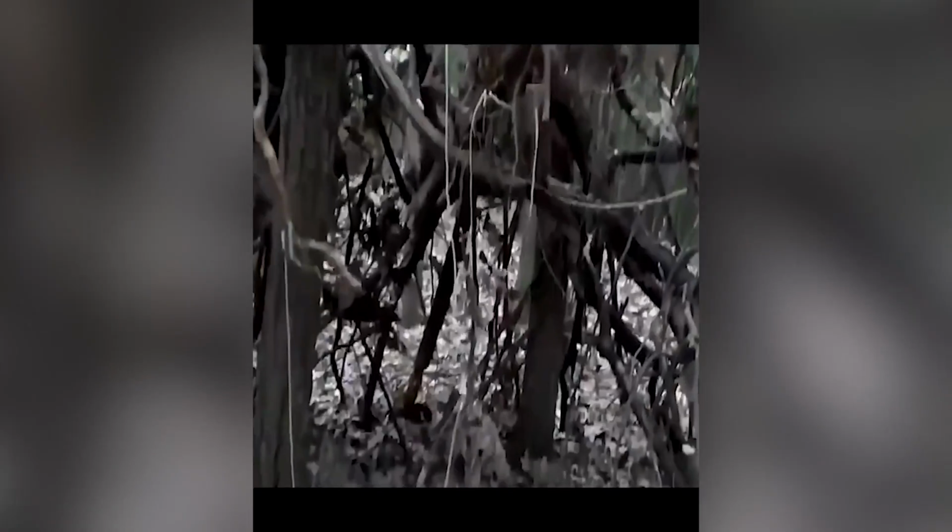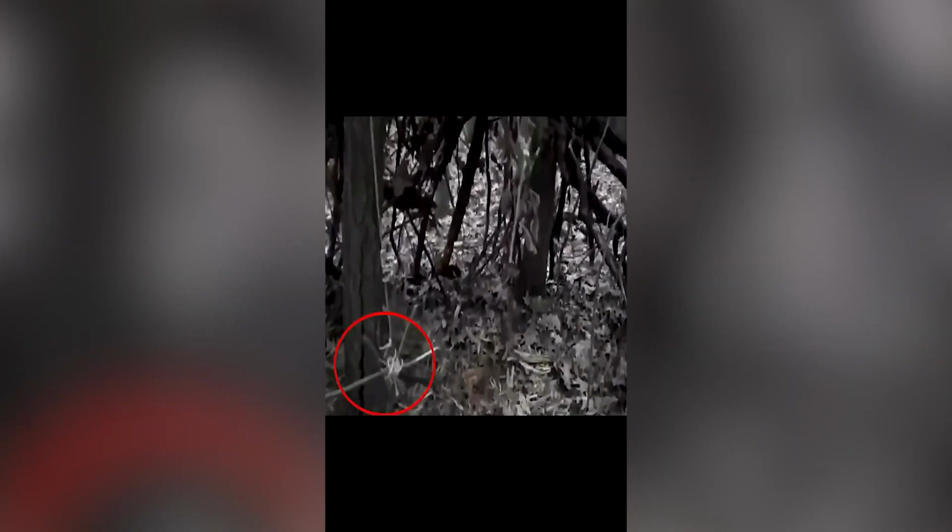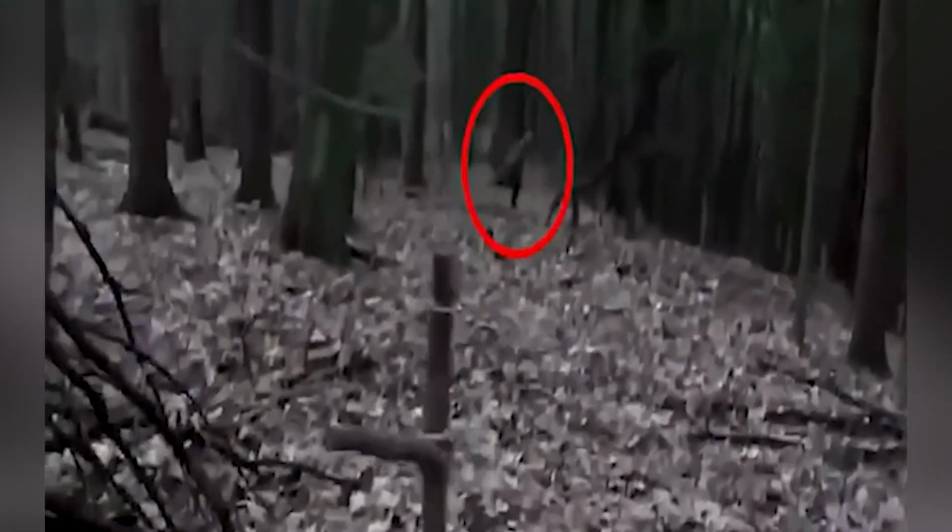But when the person recording the video got closer, they saw different small twigs tied up in different formations, as if trying to create strange symbols out of them. And what is scarier, at the end of the video, the person recording also spots a person running away in the woods, but they decide not to pursue.